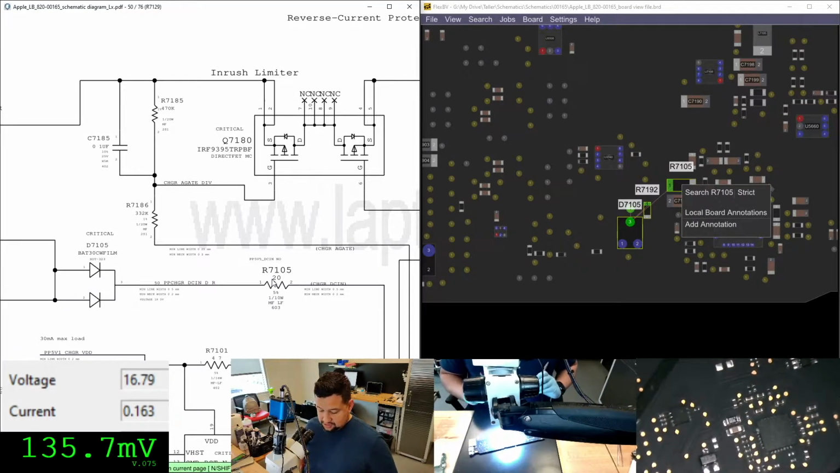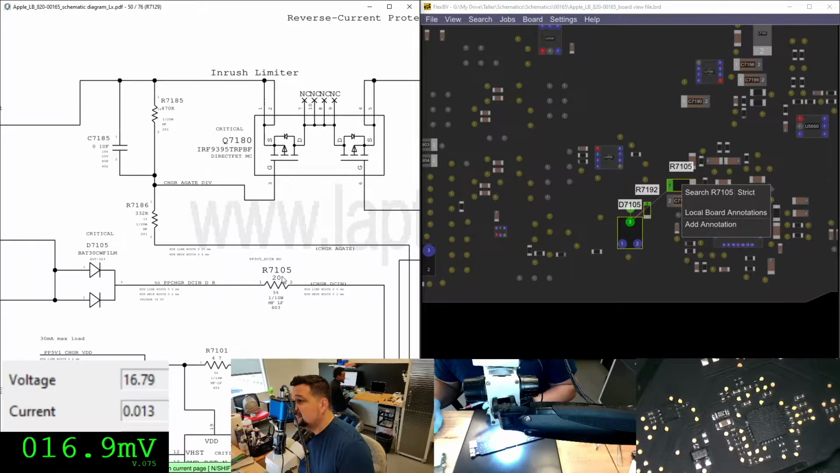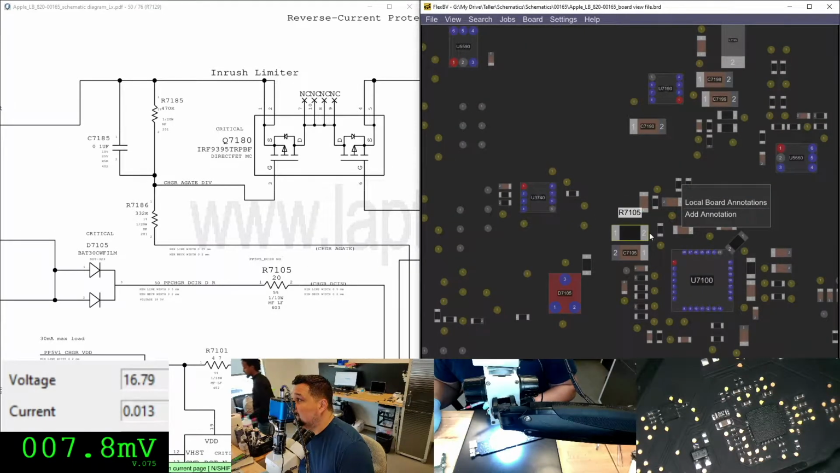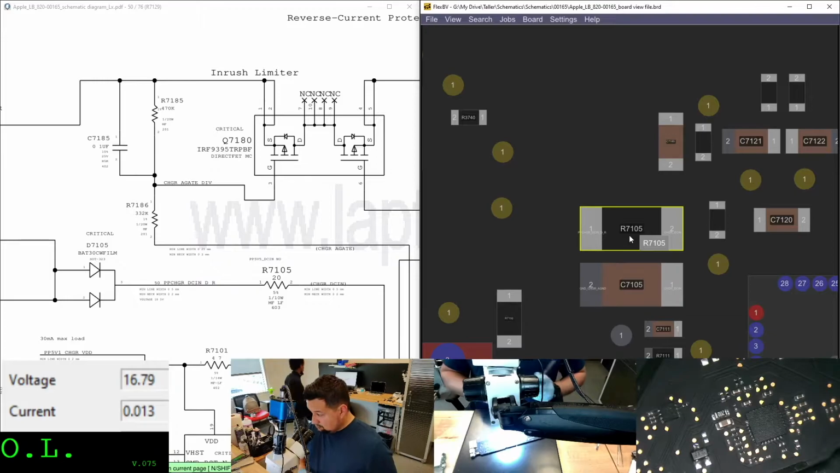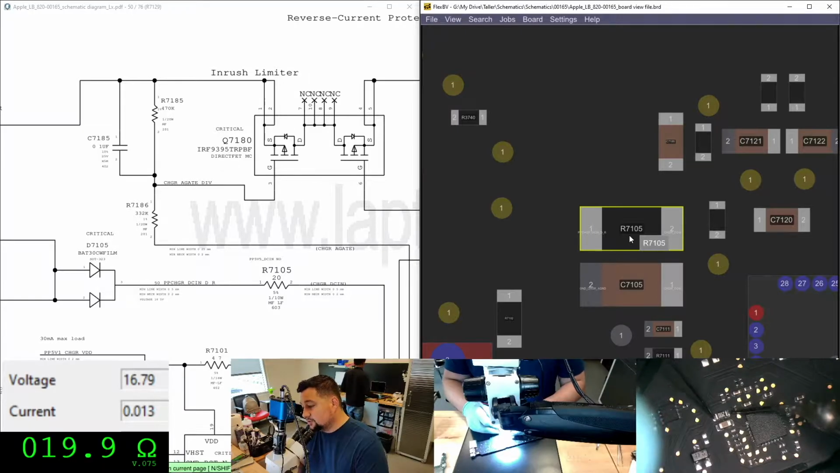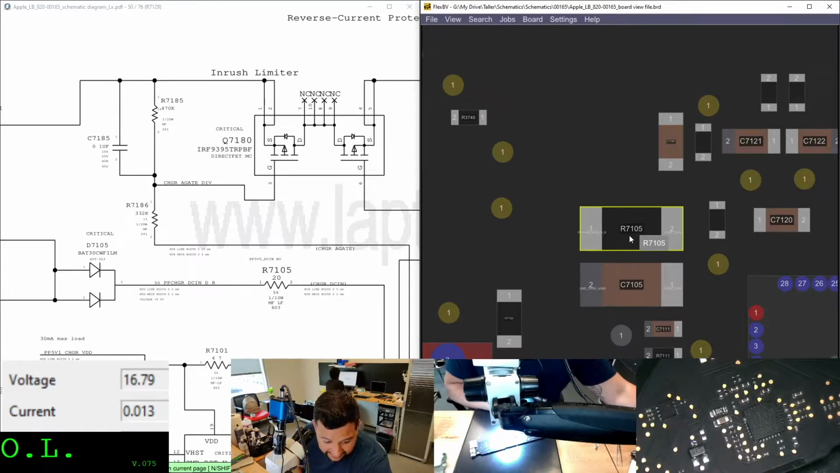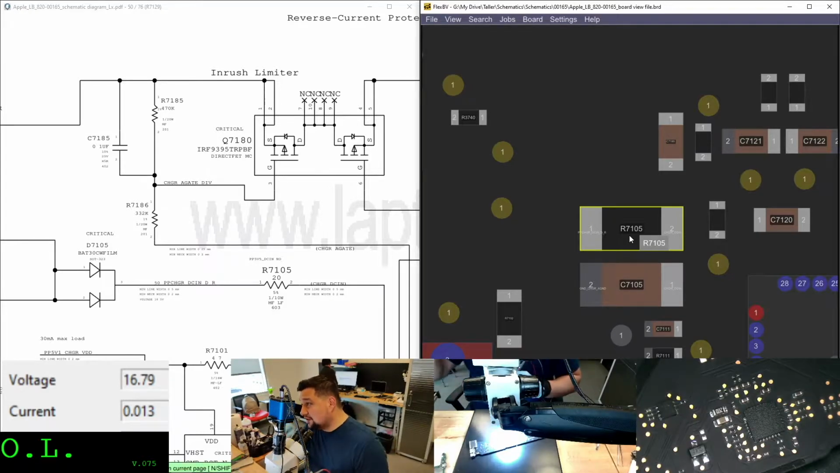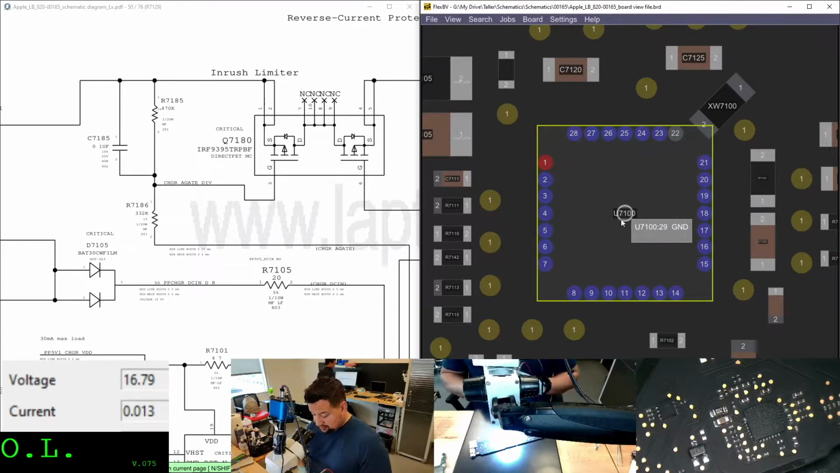And I have 13.5. Okay, so what does it mean? It means we already know there's a short circuit, but in case you don't know, the first thing you are going to check is R7105, and you know it is 20 ohms. My bad. So 20 ohms right here, and we got 20 volts. So why, if it's only 20 volts, do I have 16 and 13? So probably the IC U7100 is consuming or is shorted in one of the legs. So what we're going to do right now is check if any of these legs is shorted to ground or too low.